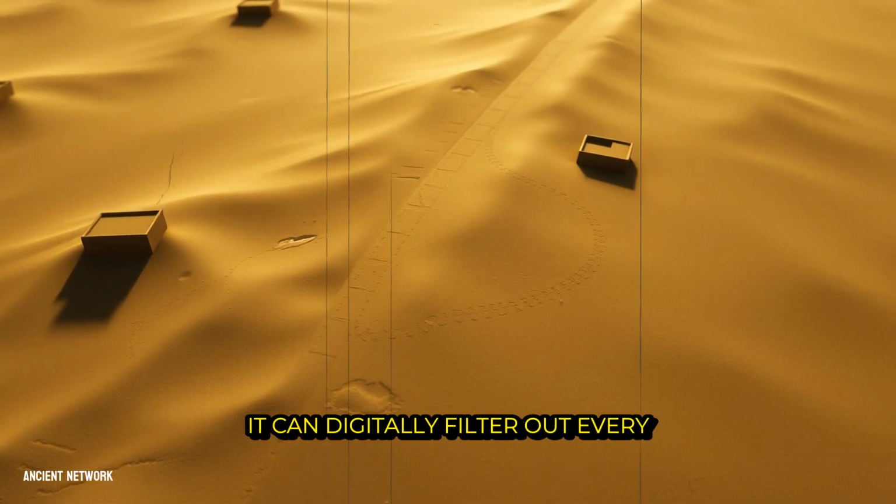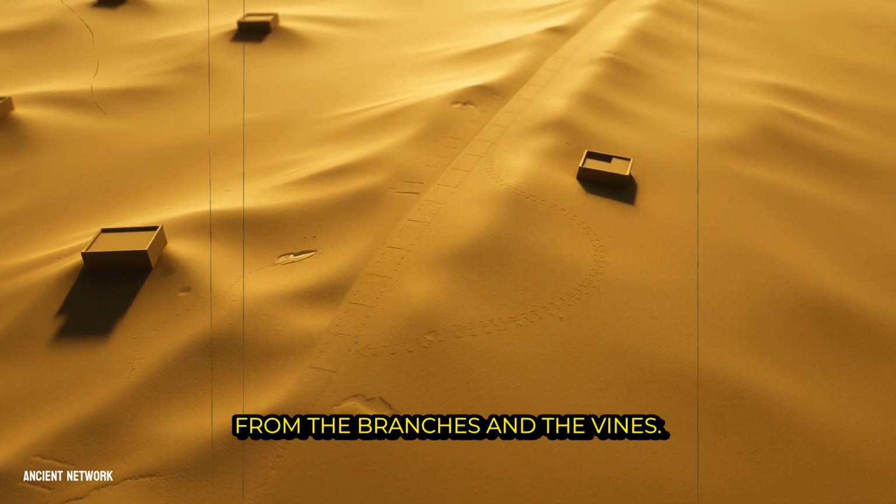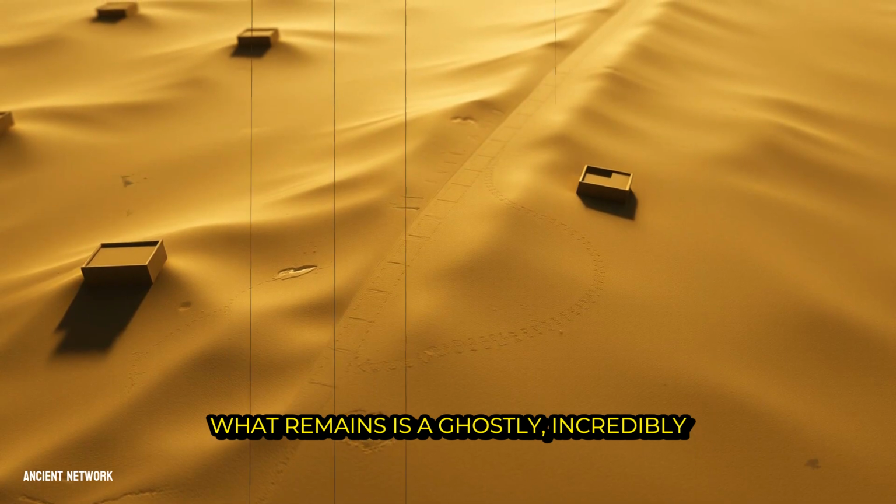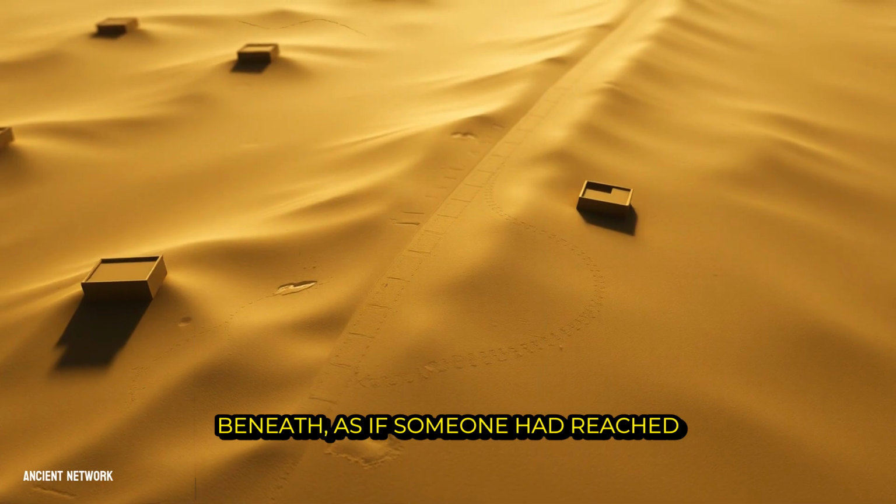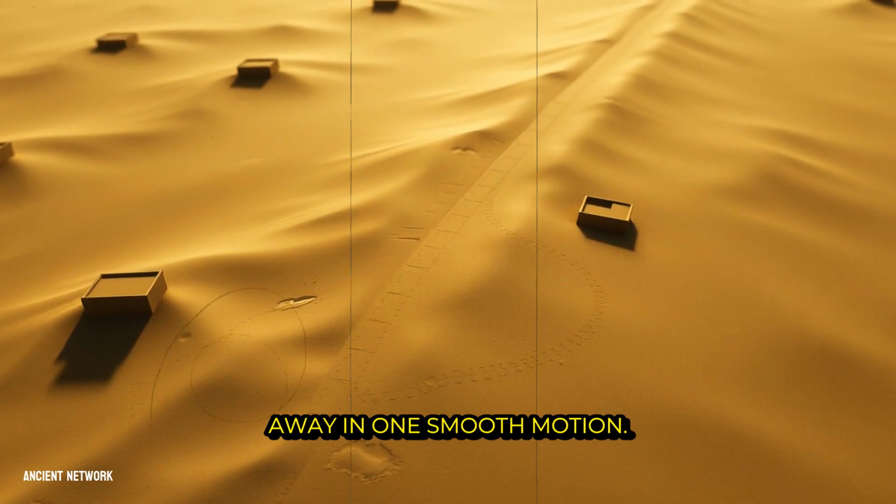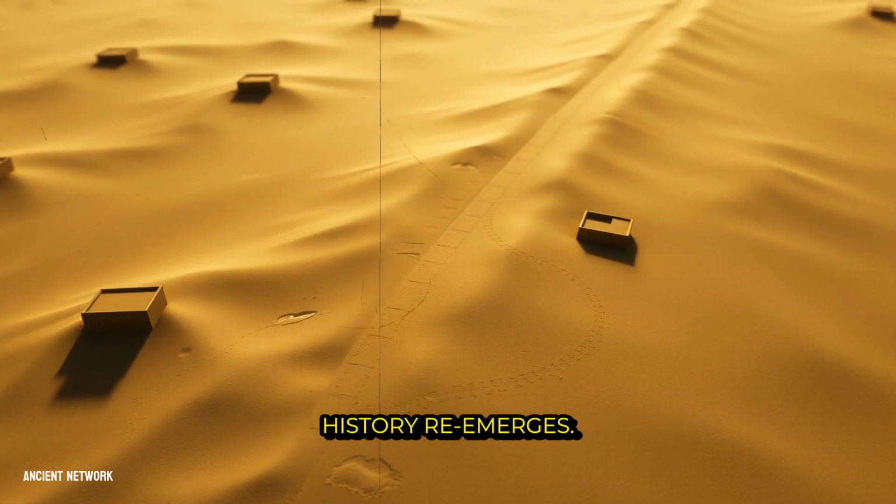It can digitally filter out every single return that came from vegetation, from the branches and the vines. What remains is a ghostly, incredibly detailed model of the bare earth beneath, as if someone had reached down and peeled the entire forest away in one smooth motion. This digital terrain model is where history reemerges.